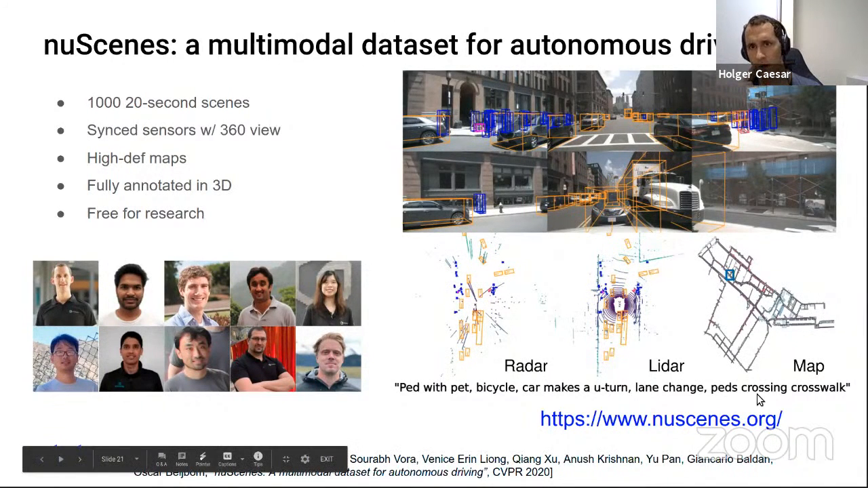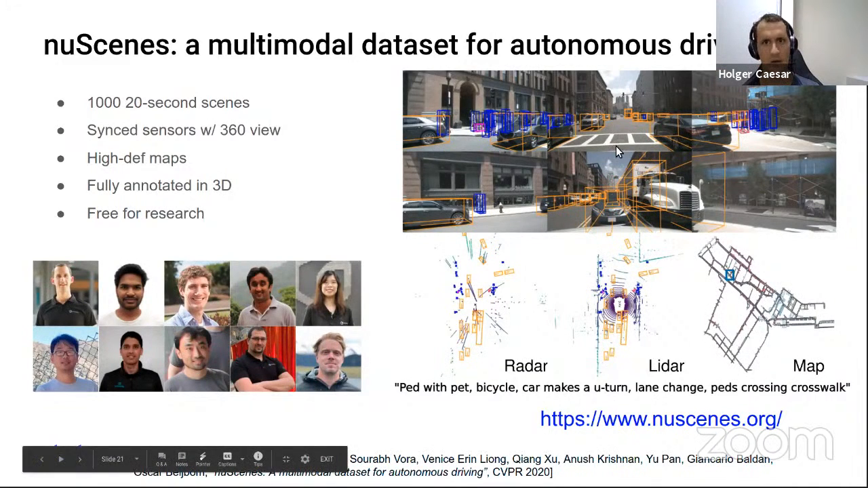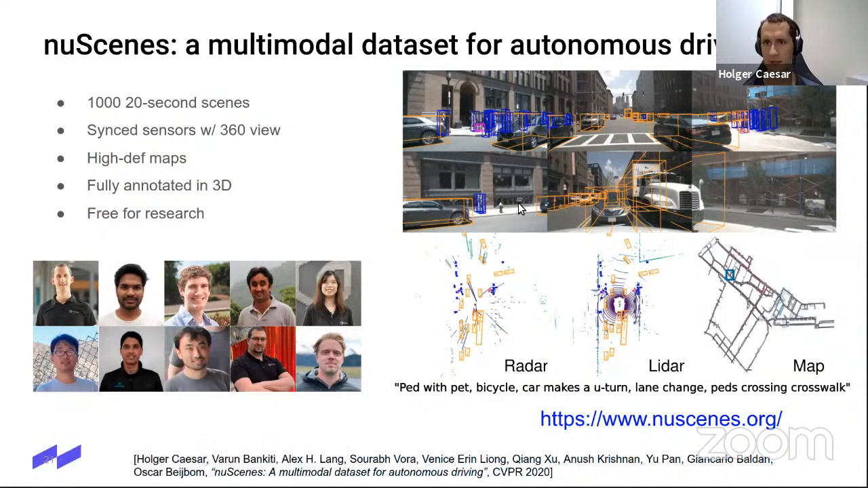And then the most important thing is for each of the 1,000 scenes in this data set, we have every single object annotated at 2 Hz with these cuboids that you see up here. And of course, we have information such as categories, and attributes, such as are they moving, are they standing, etc. It's a high quality data set with synced sensors, properly calibrated, and also localized.